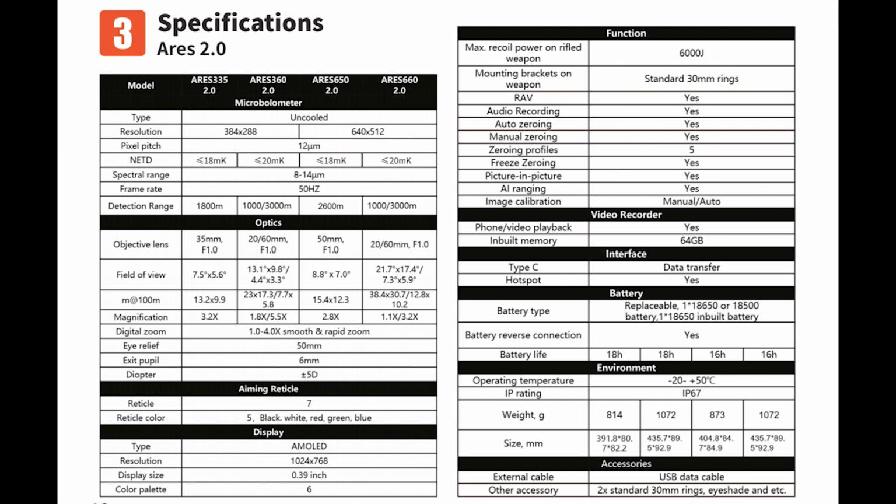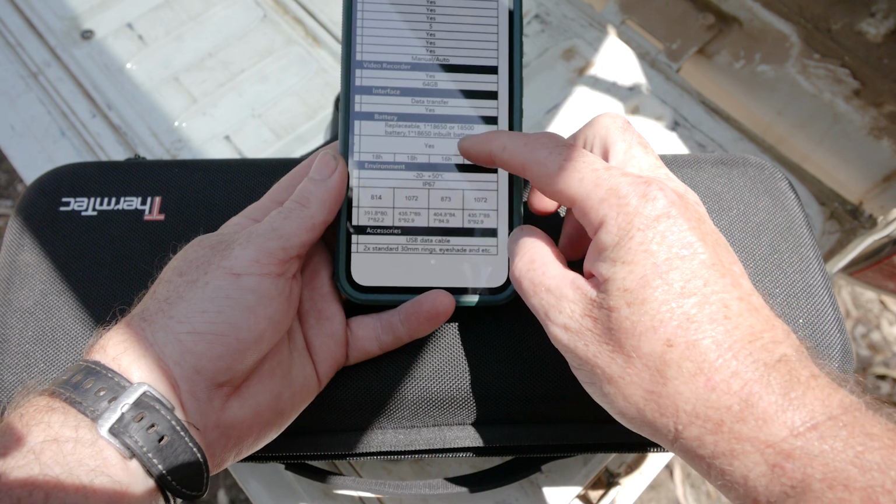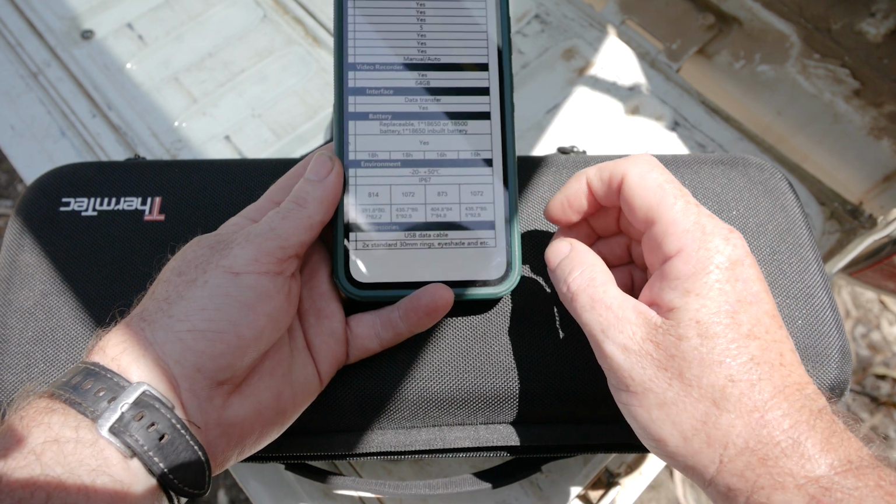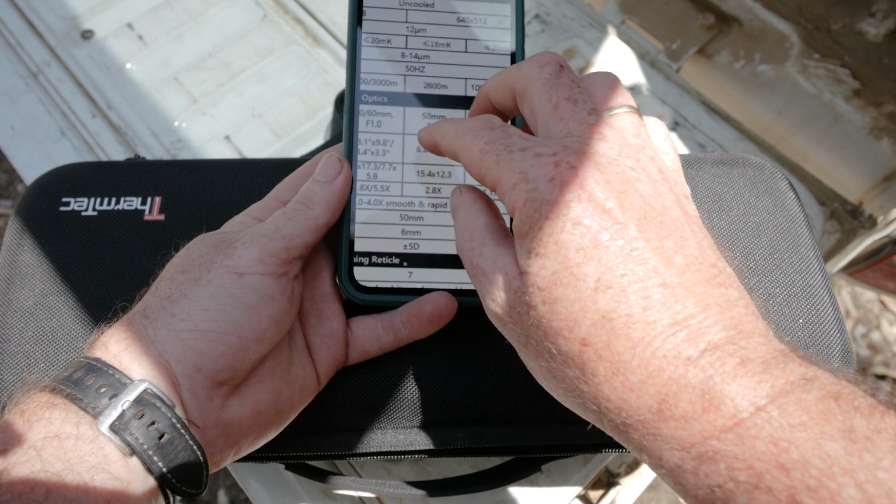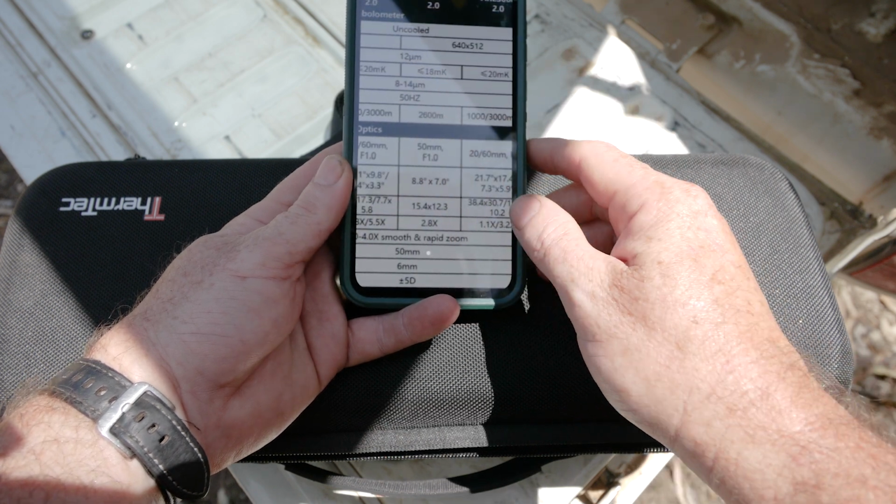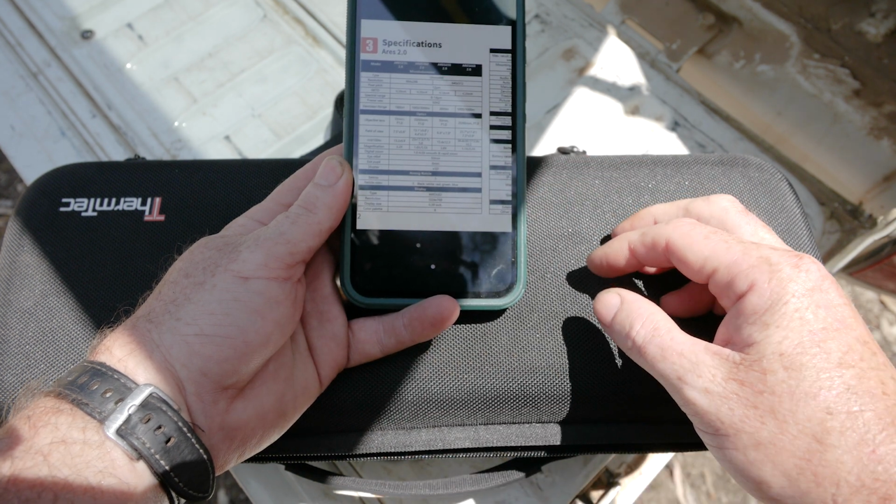You can do video playback in the device too. It's meant to be about 16 hours battery life. I'm not sure if that's with or without the extra battery in it, but battery is not a problem on this, and its weight is 873 grams, and I believe its detection range is 2600 meters, so a lot of viewing power with that 50mm thermal lens.